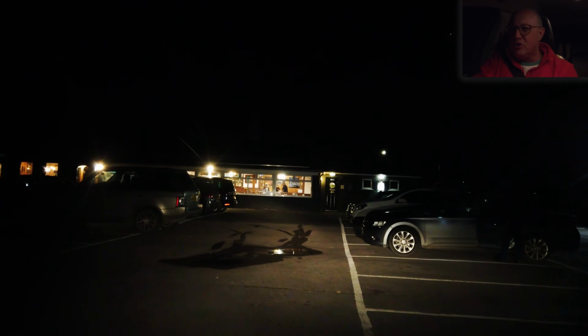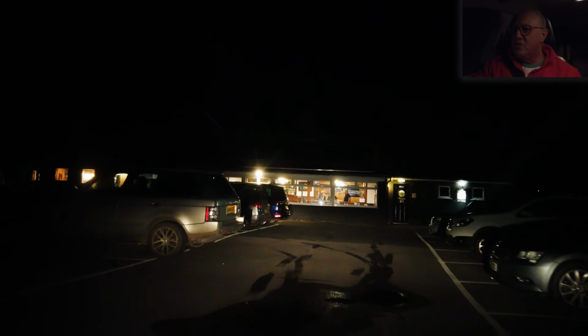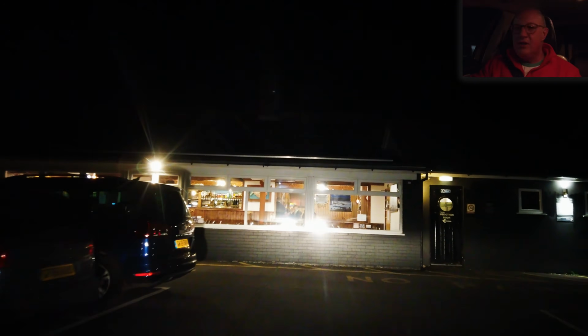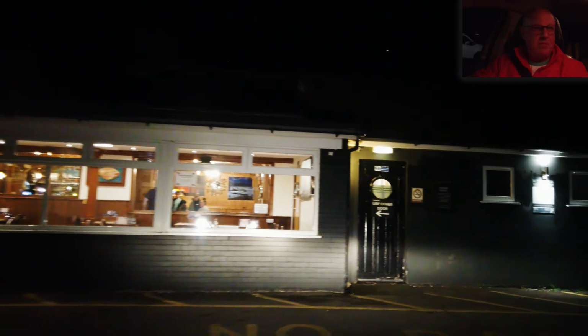I'm not quite sure how this drive will pan out because the whole drive to Dungeness is in darkness, but it's worth a shot. We'll start at the Pilot. Is it the Pilot Inn or the Pilot Restaurant or the Pilot Pub? It's just the Pilot, isn't it? It's just called the Pilot.